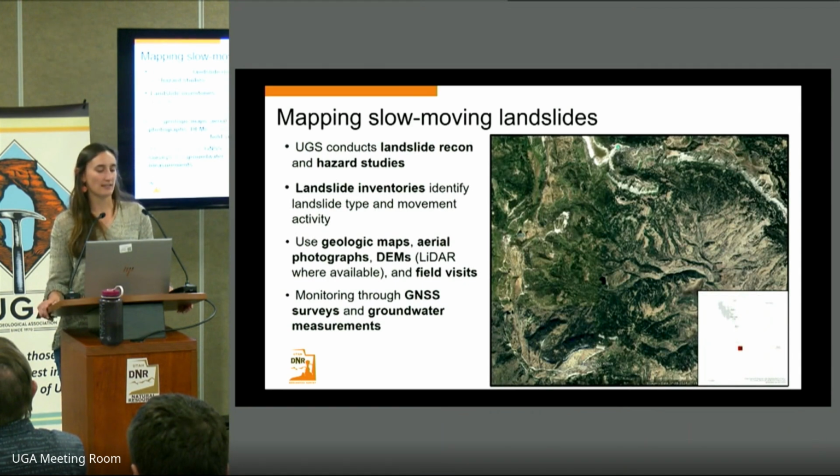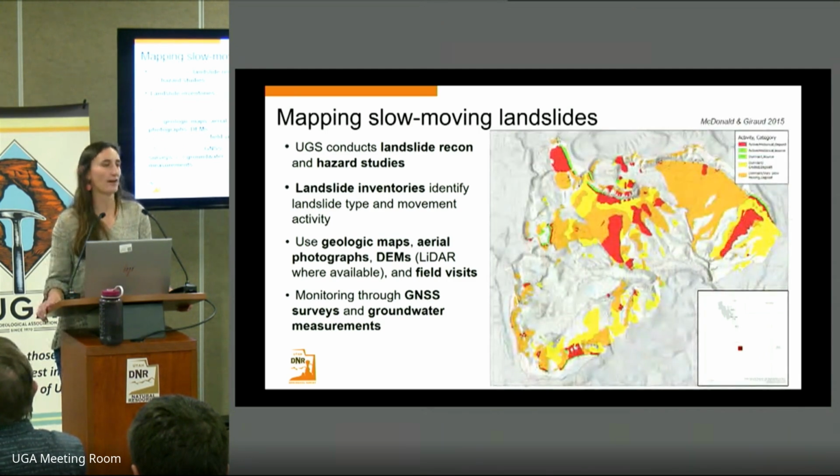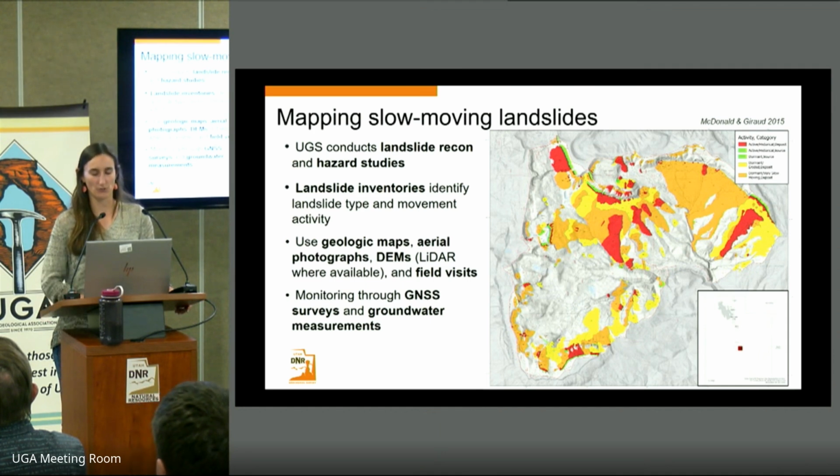At the UGS, they conduct landslide reconnaissance and hazard studies, as well as inventories to identify landslide type and movement activity. They use geologic maps, aerial photographs, DEMs, and field visits in order to characterize whether a landslide is active or dormant or very slowly moving, which is what we can see in this map here from the Wasatch Plateau.